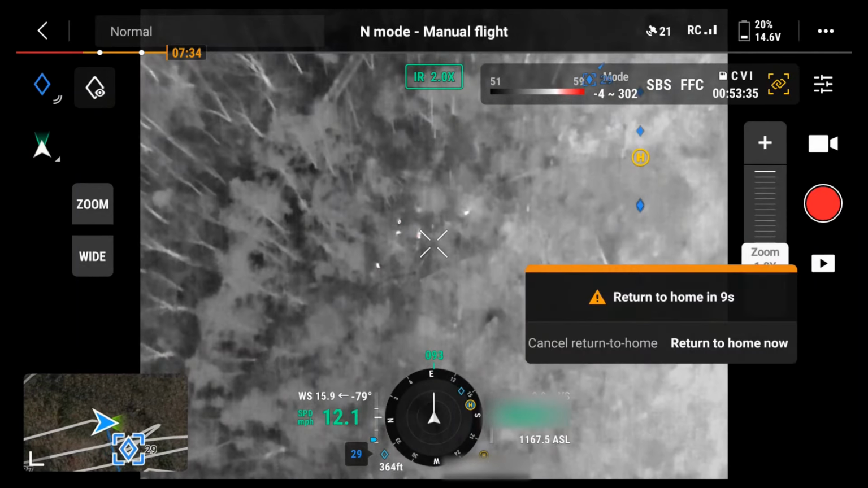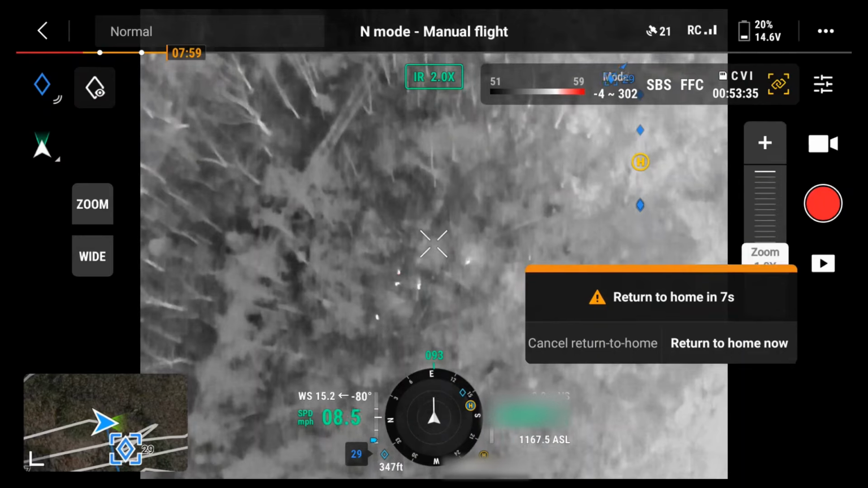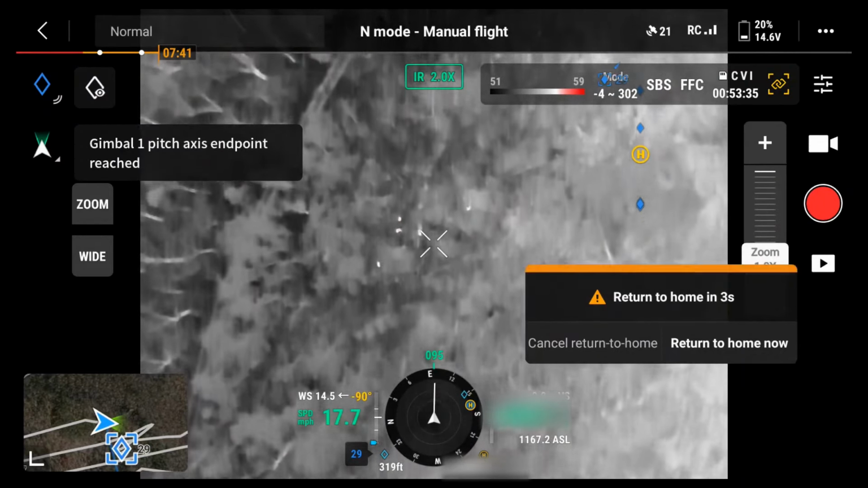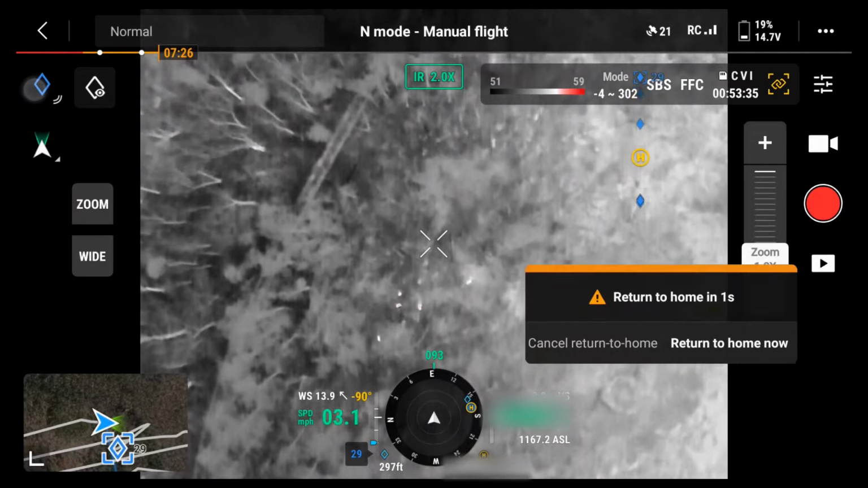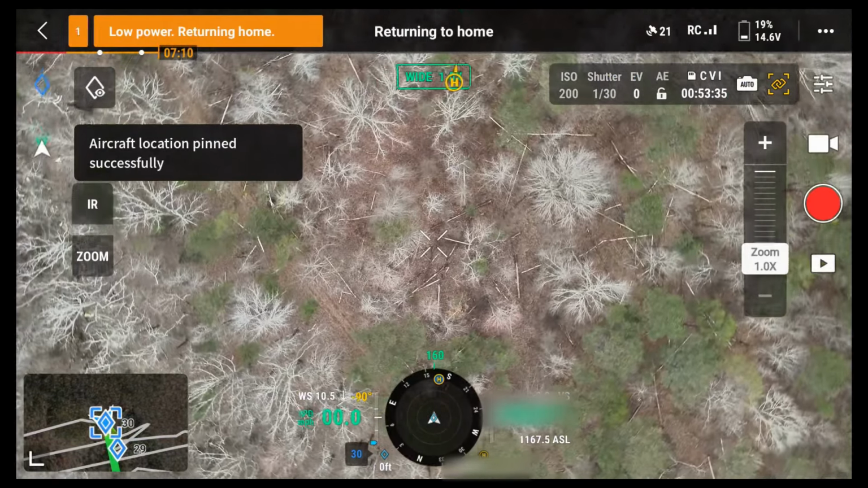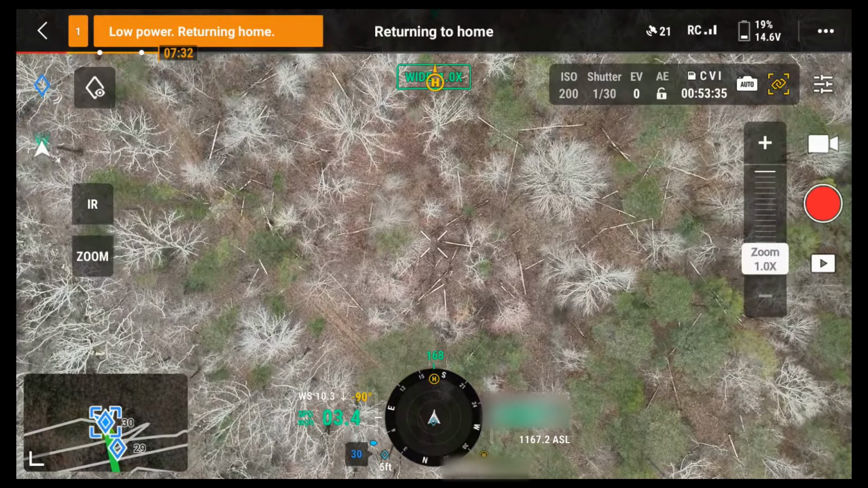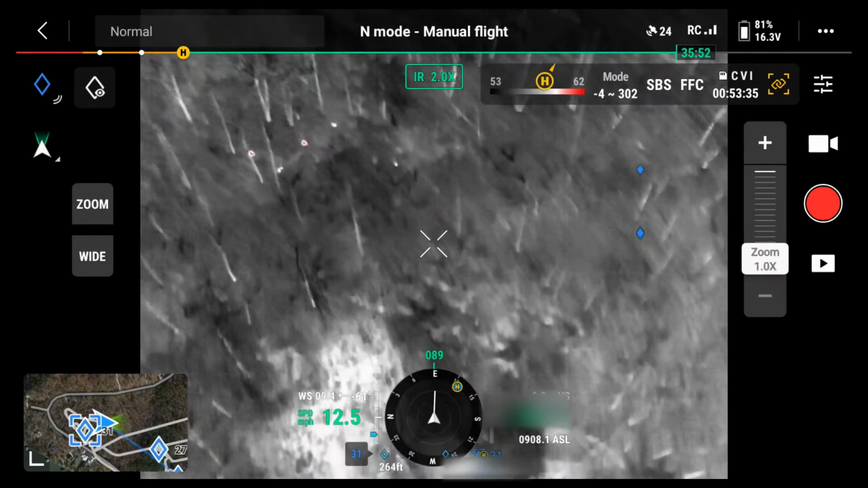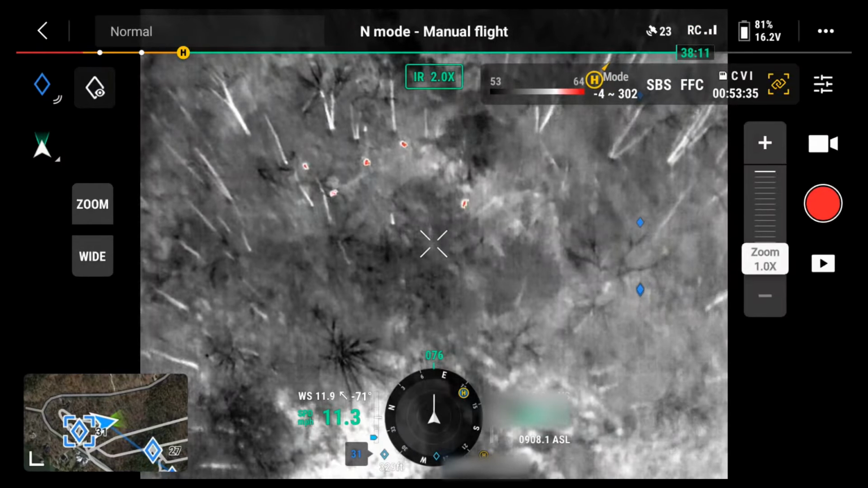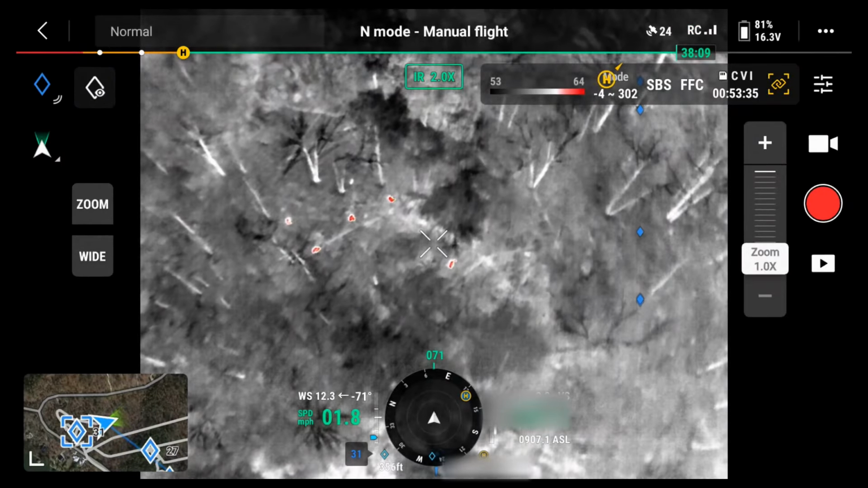Is this the same cluster? This is a different cluster of deer. Oh shoot, hang on, I'm gonna mark this real quick. Return to home. I think that's a different cluster of deer. Yep, man, I'm finding a heap of deer, bro. Oh yeah, there's a lot of deer in this neighborhood.